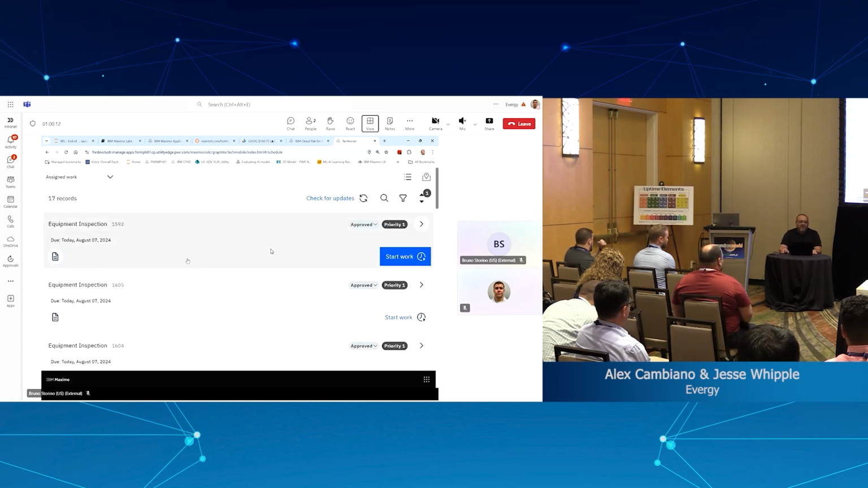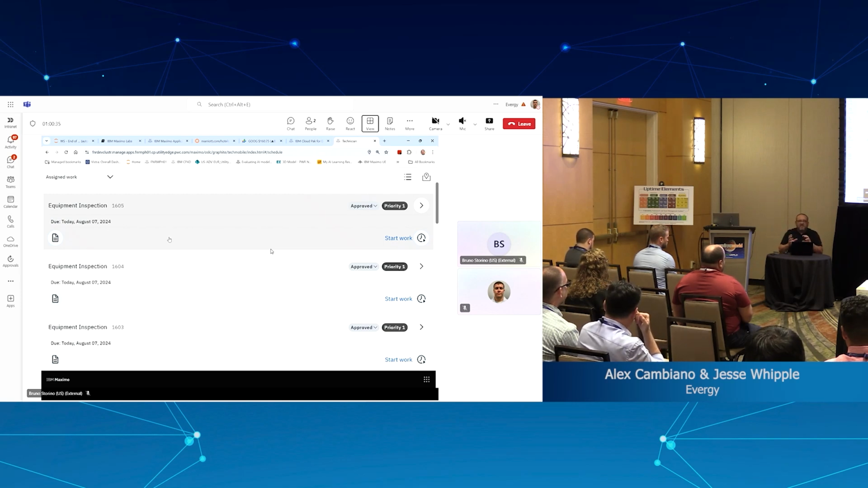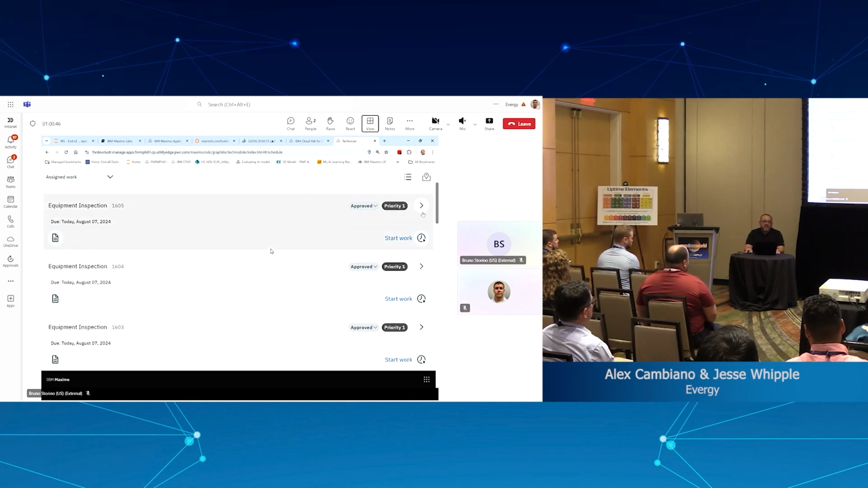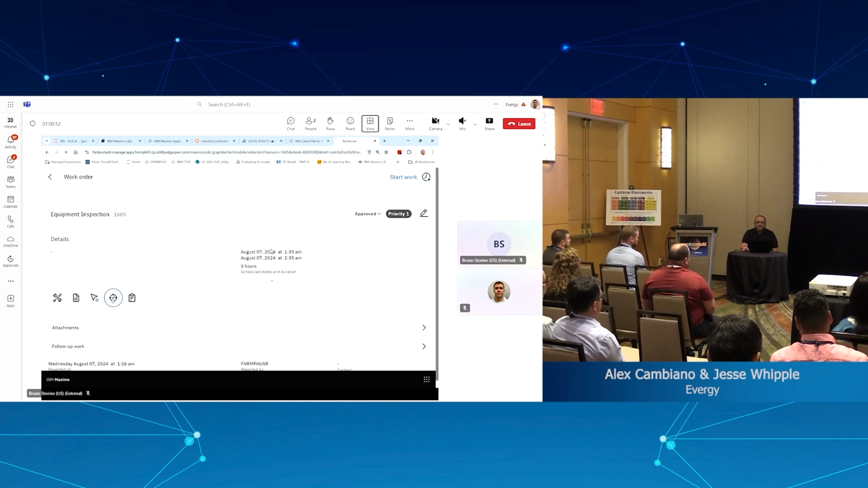But anyway, there are different work orders here with equipment inspection, and I have associated the inspection form. I'm not sure if everybody's familiar with that concept. We associate the inspection form, which is like a form, an inspection with steps and everything, to the work order. And then when we do the inspection, it goes through those steps in the inspection form. So let's try one of these here. I want to do this one. And let's start the inspection, right?